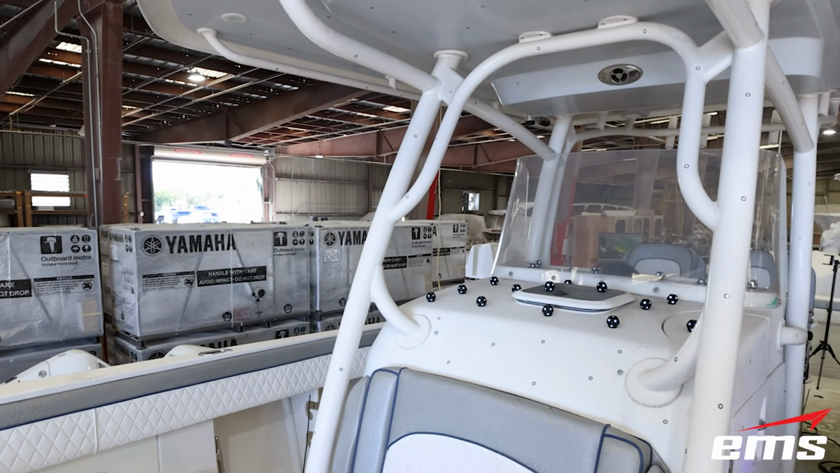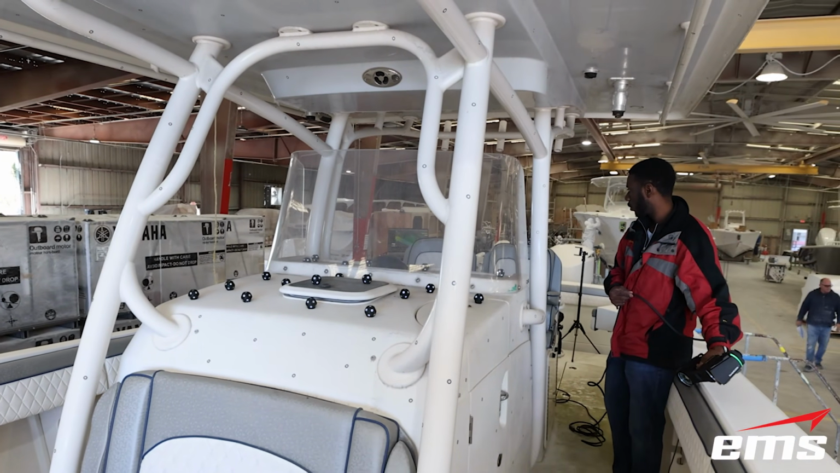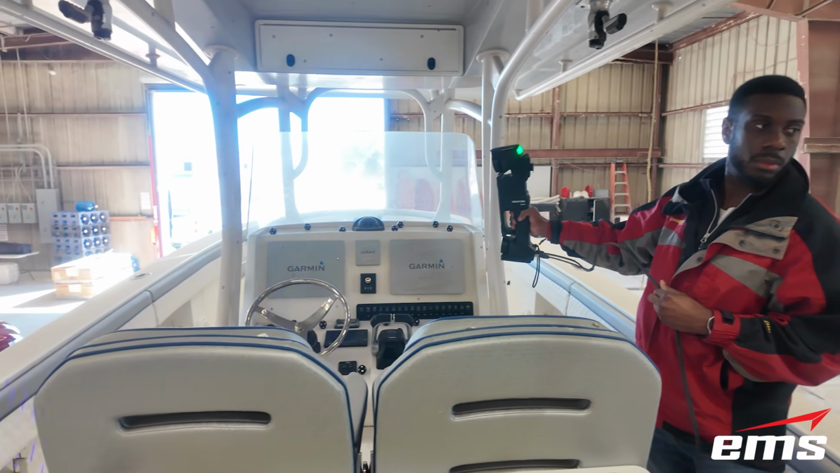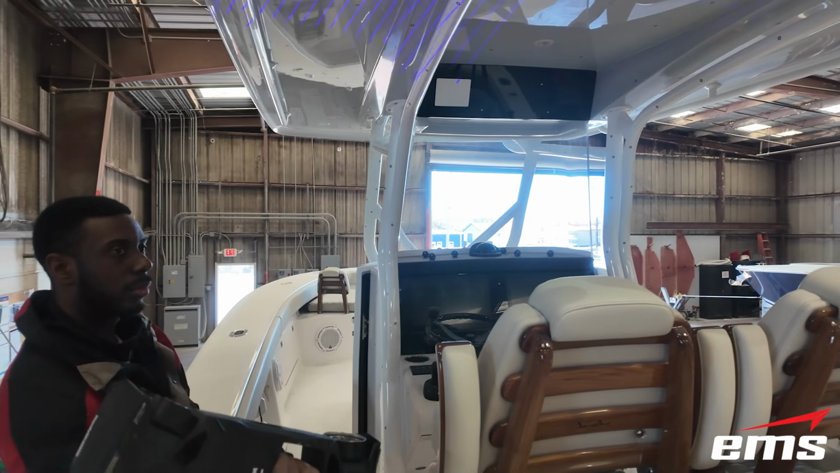So in less than a day, we were able to 3D scan a 38, 32, and 30-foot boat. Next, what we're going to do is take a look at the actual 3D scan data and get into how we would actually CAD design the new T-tops.